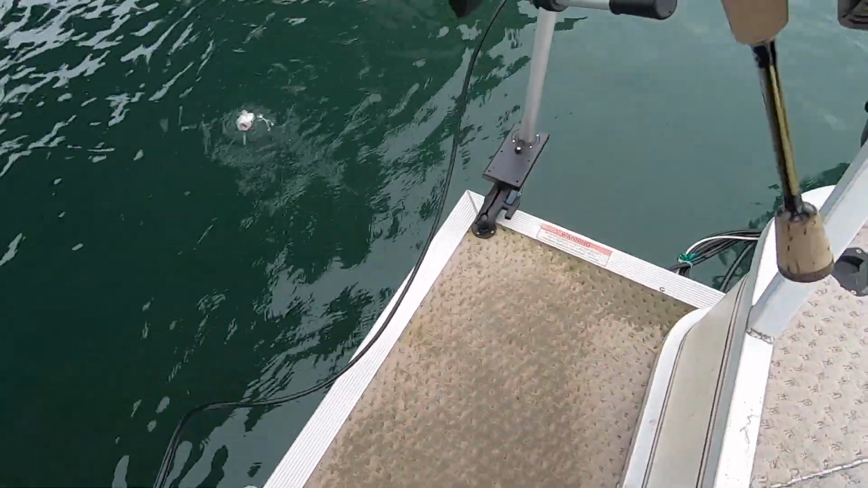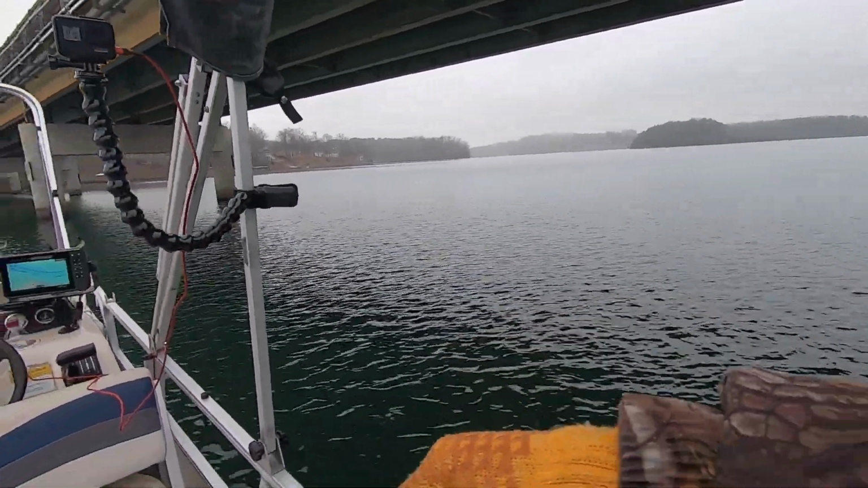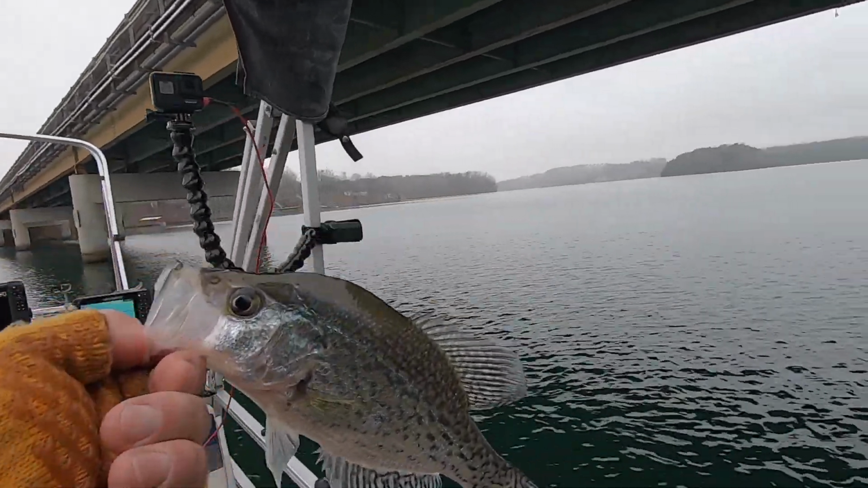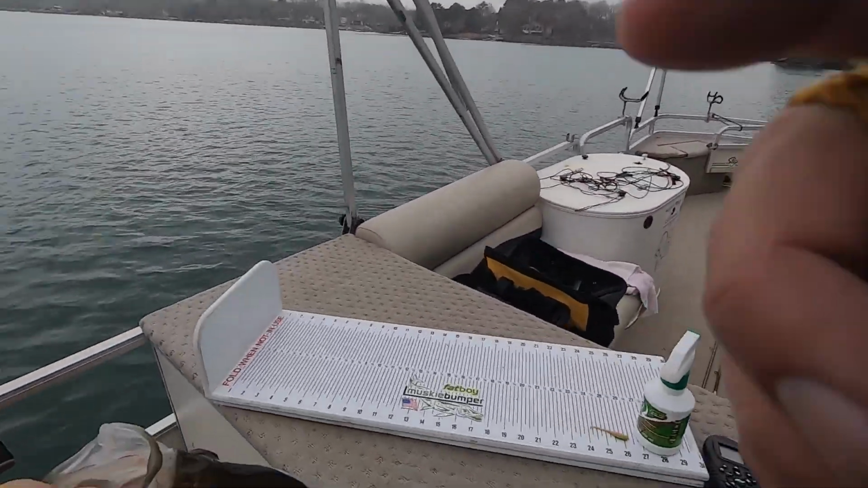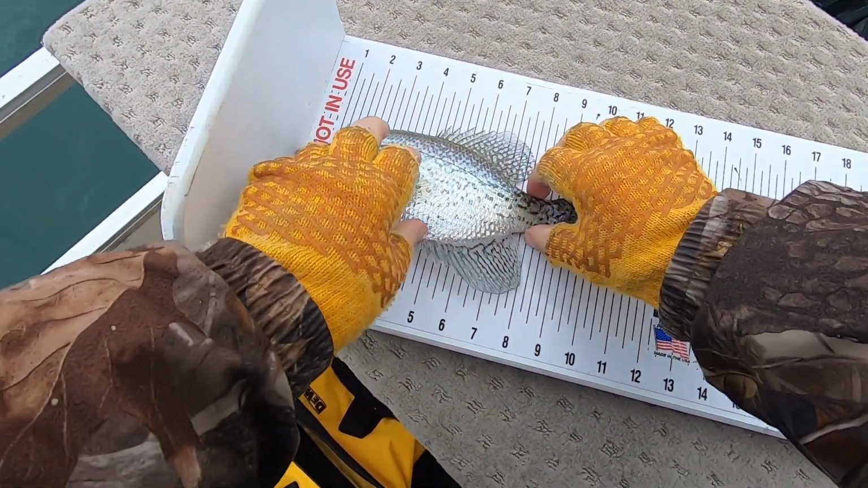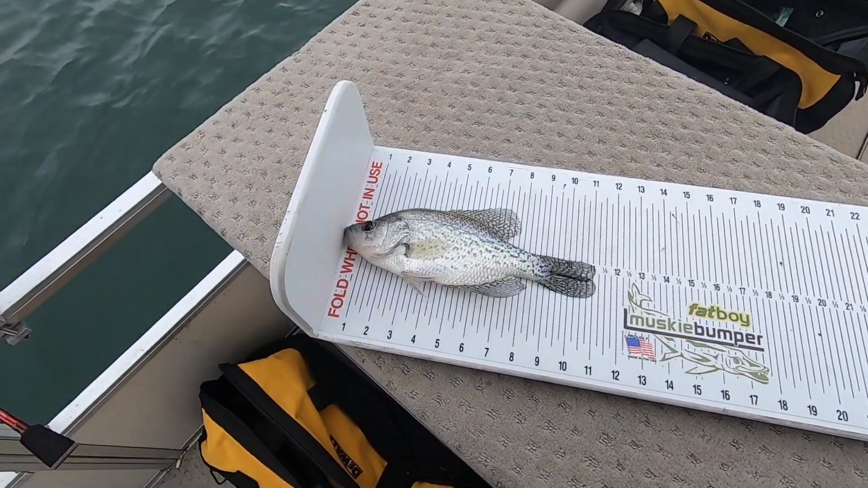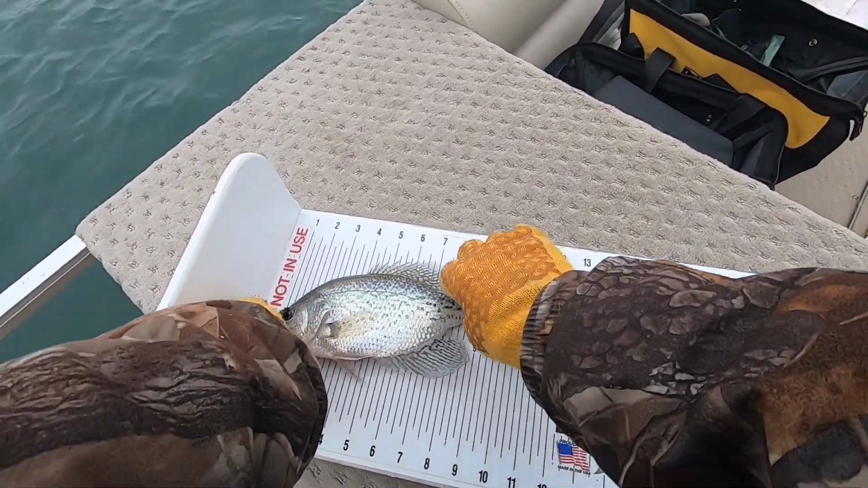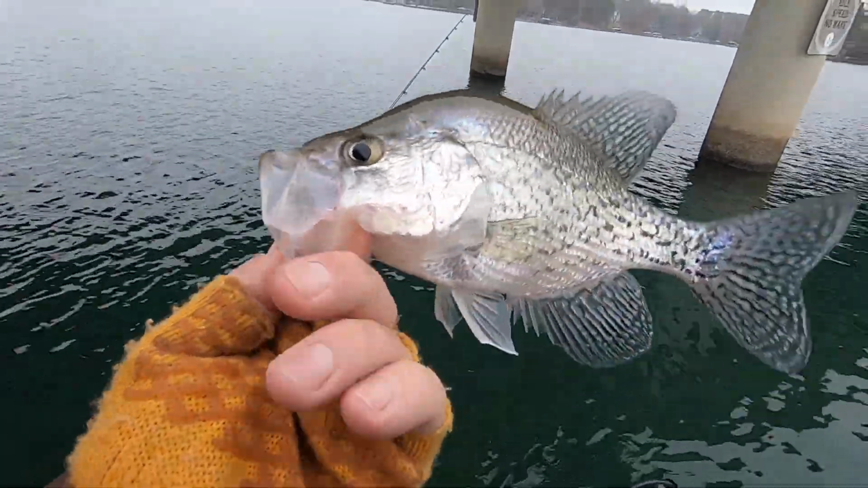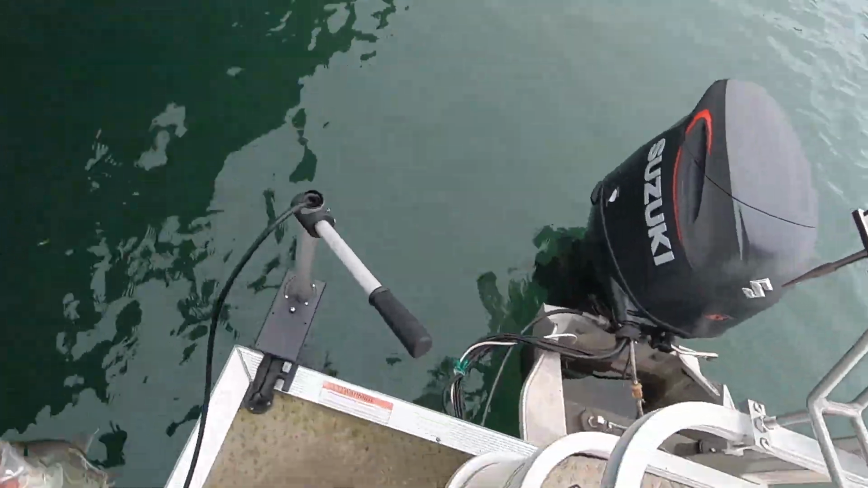You can get them. This one's not as big as the others. He's gonna probably go 10, maybe. Take a look at him and see. Nah, he'll go just a shade over 11. 11 and an eighth. 11 and an eighth, you little ornery thing. You don't want to bite, do ya? Be that way. Go back home.